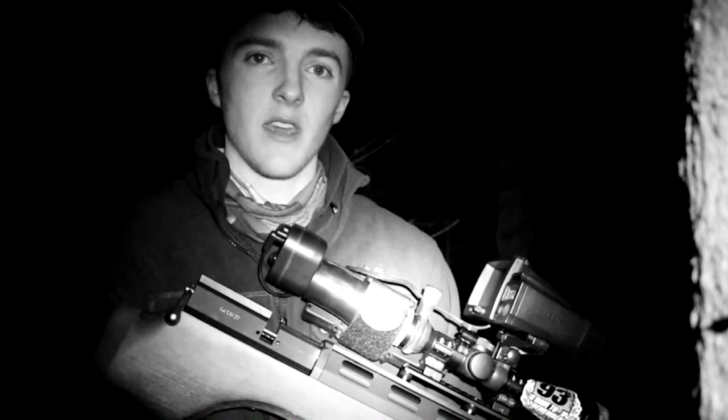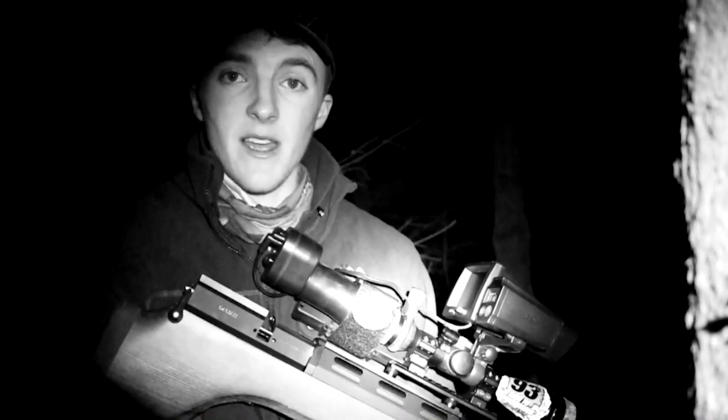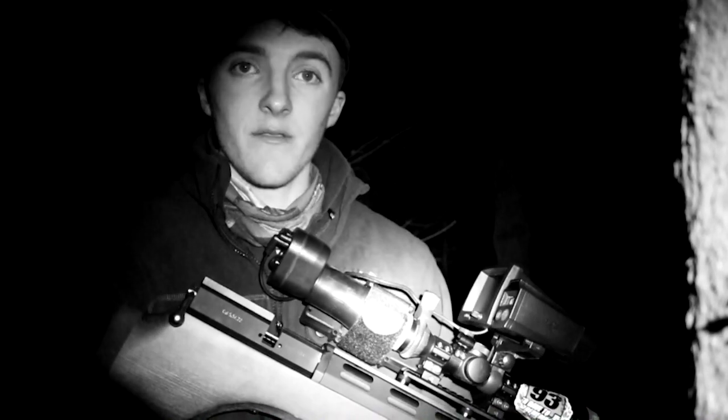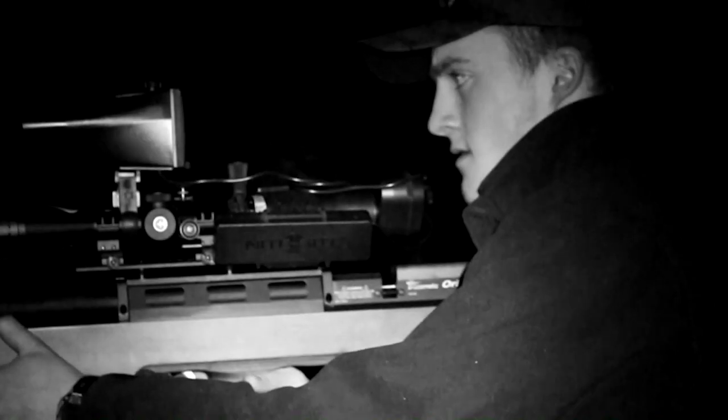Again, that the gamekeepers told me about. So let's just have a little wander back and keep flicking on the night vision every now and then just to see what's popping up. And Andy's decision to move on through the woods is soon rewarded with a shot at another rat.